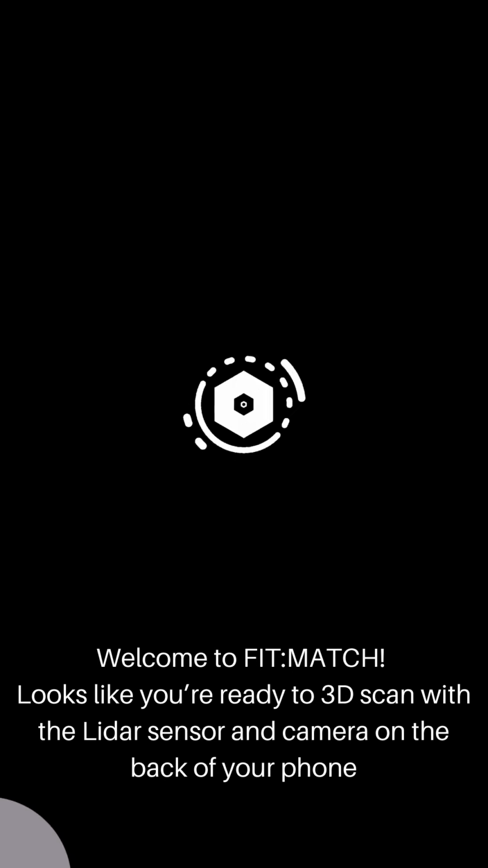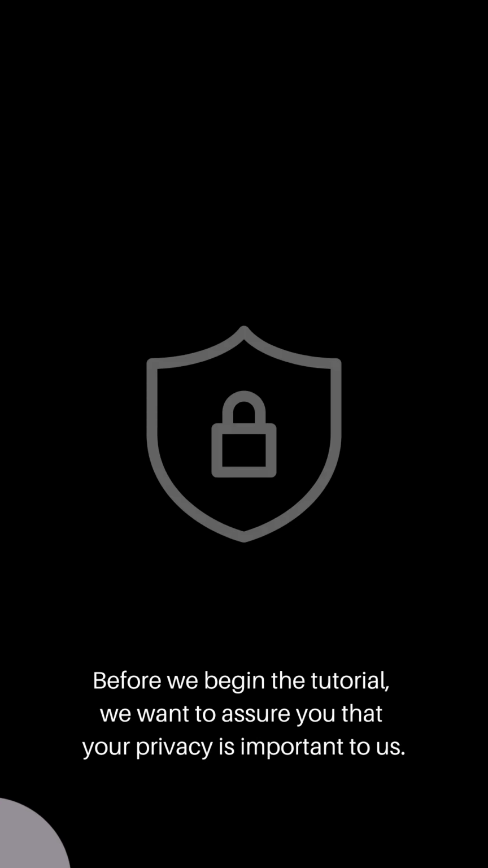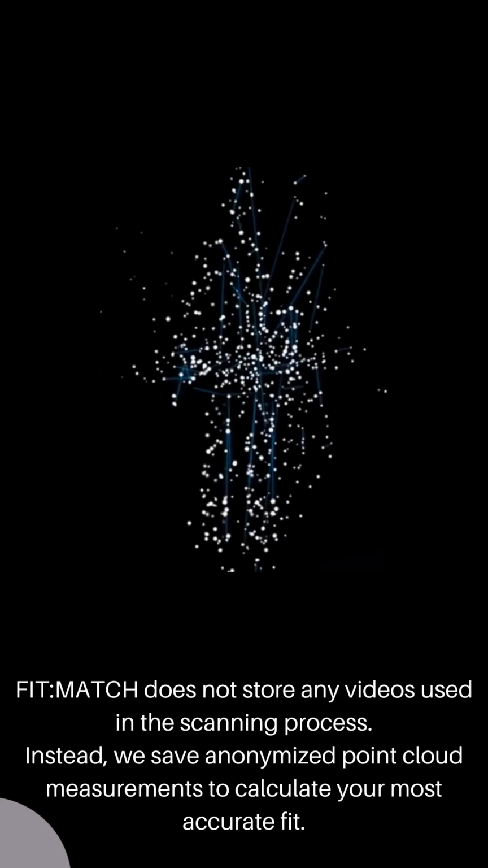Looks like you're ready to 3D scan with the Lidar sensor and camera on the back of your phone. Before we begin the tutorial, we want to assure you that your privacy is important to us. FitMatch does not store any videos used in the scanning process. Instead, we save anonymized point cloud measurements to calculate your most accurate fit.